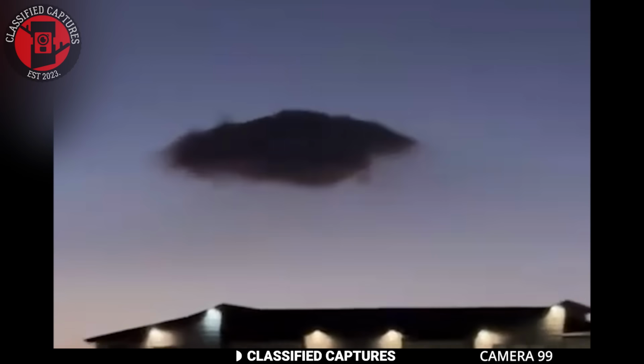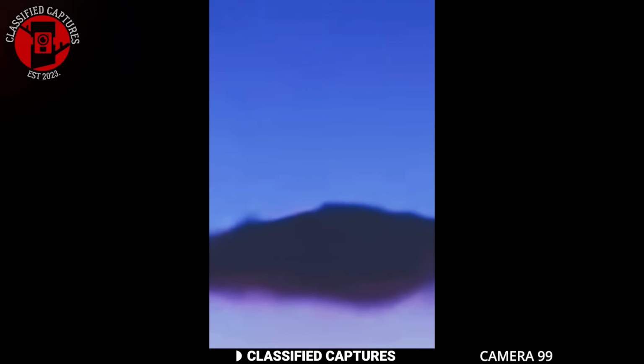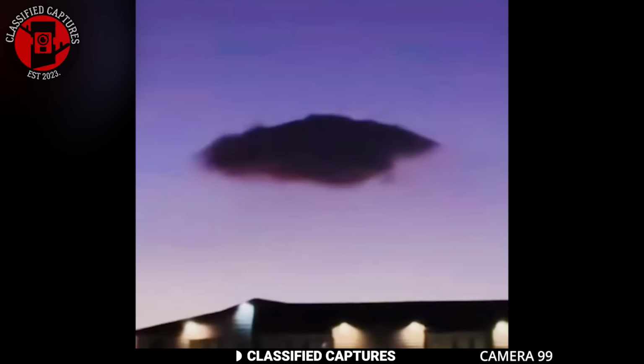As the footage zoomed in, things got even more bizarre. An orb appeared at the top of the cloud and slowly descended into it as if merging with the strange formation. Could this be evidence of a cloaked UFO hiding in plain sight? Let's hear your thoughts.